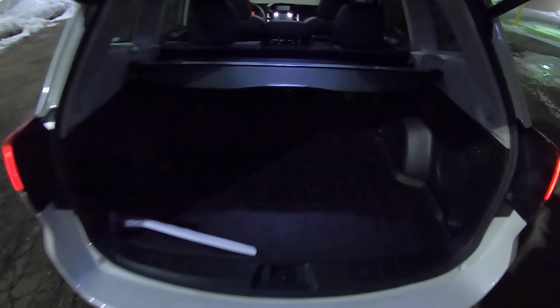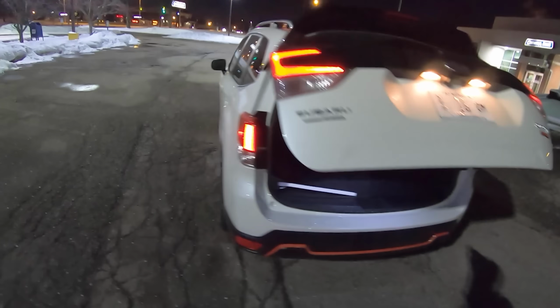pretty decent amount of trunk space back here. We're going to be doing a daytime review where we'll give you a look around the car with just a little bit more light.